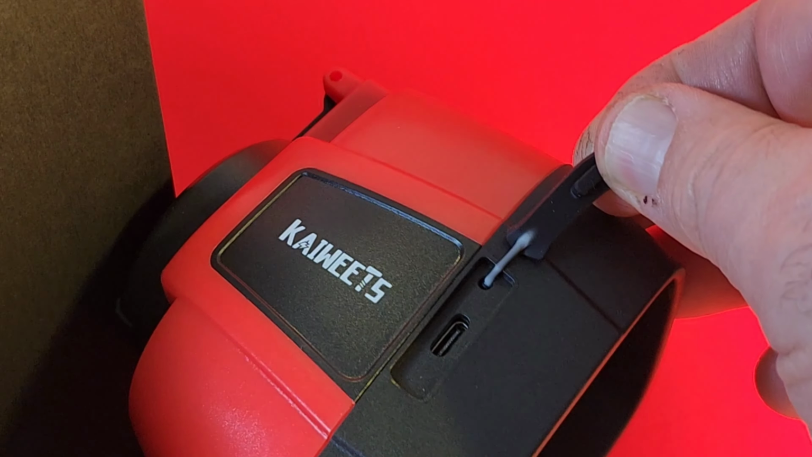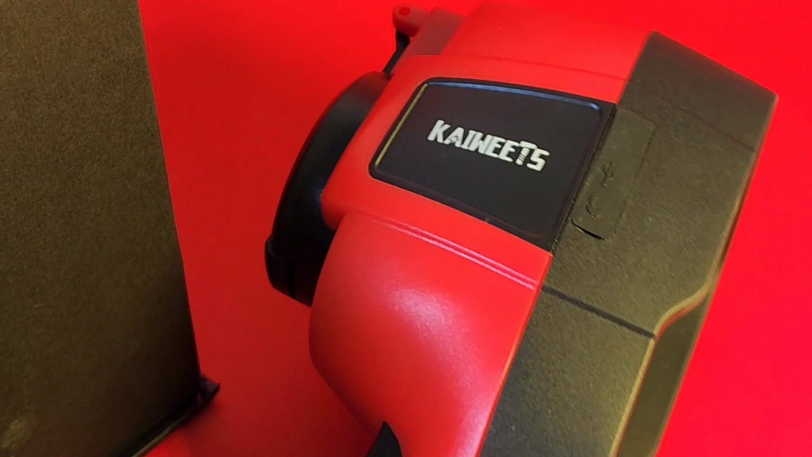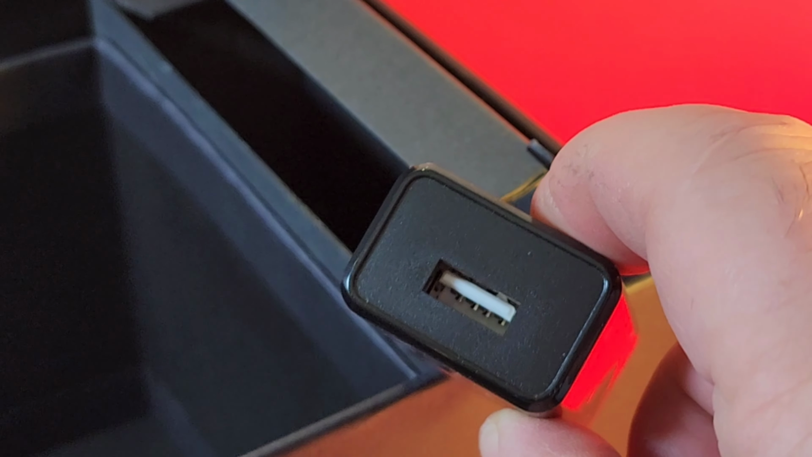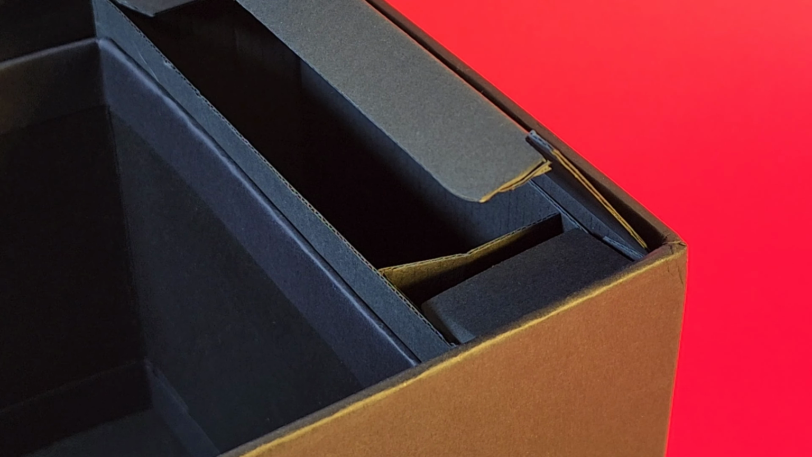And that little mechanism is so well hidden right there. Hook that USB-C to your computer, and you are in business. And KAIWEETS also gives you that USB to USB-C adapter, so you can have a nice quick recharge for your thermal camera, and included cable as well. Really nice packaging, top notch.